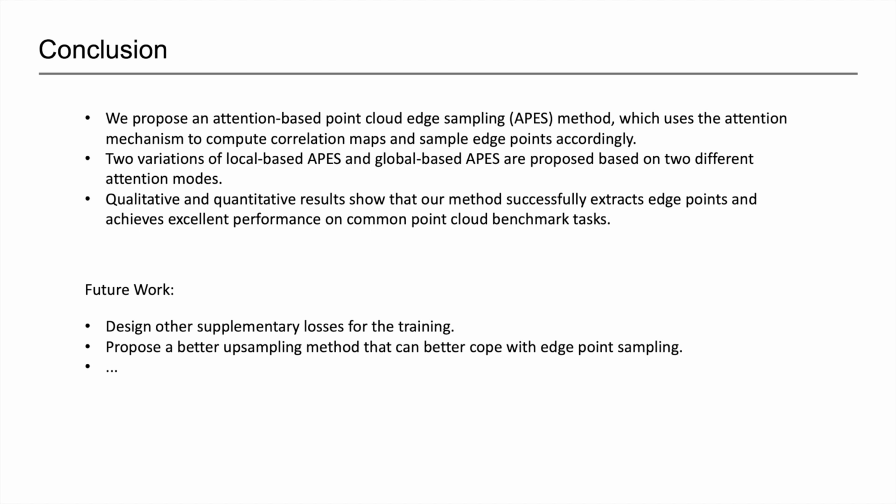Future work may focus on adding new losses, or designing a new upsampling layer to overcome the problem of data distribution bias.